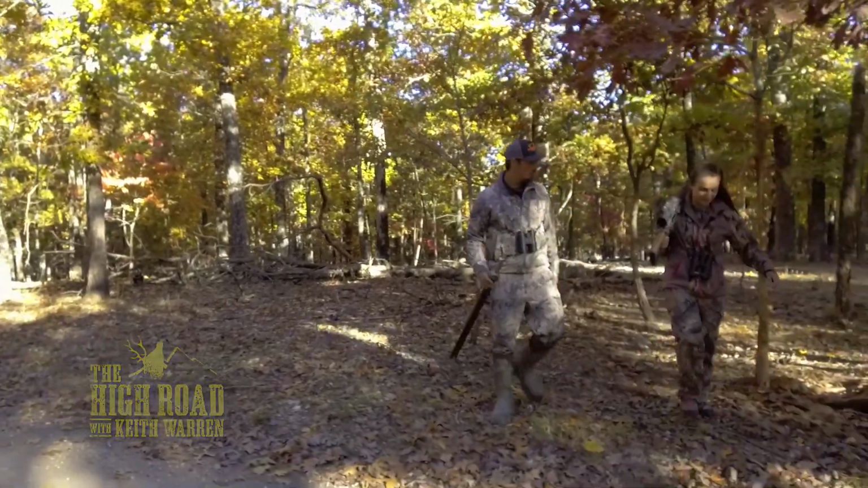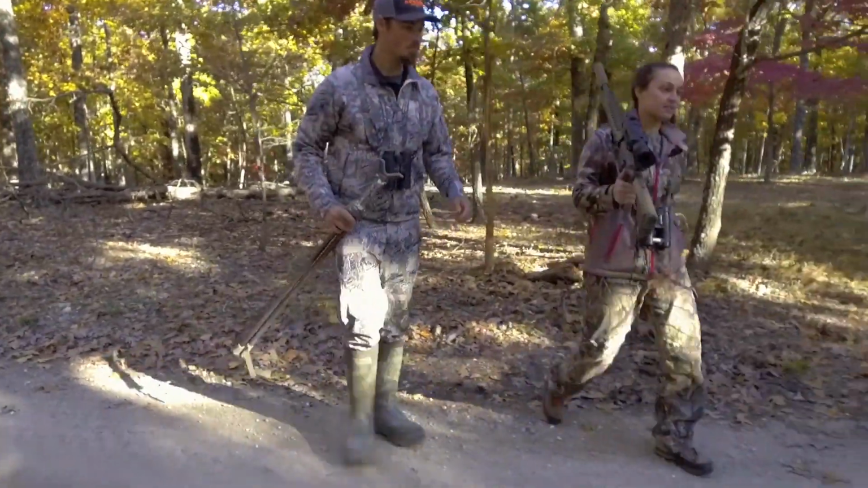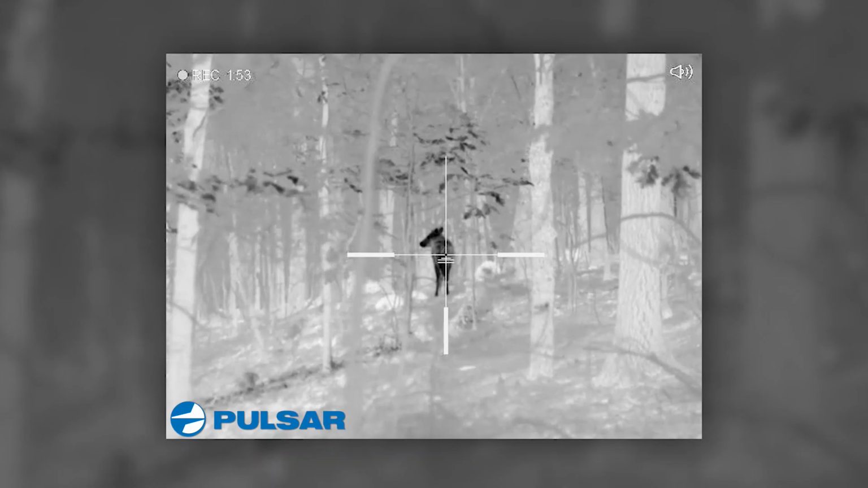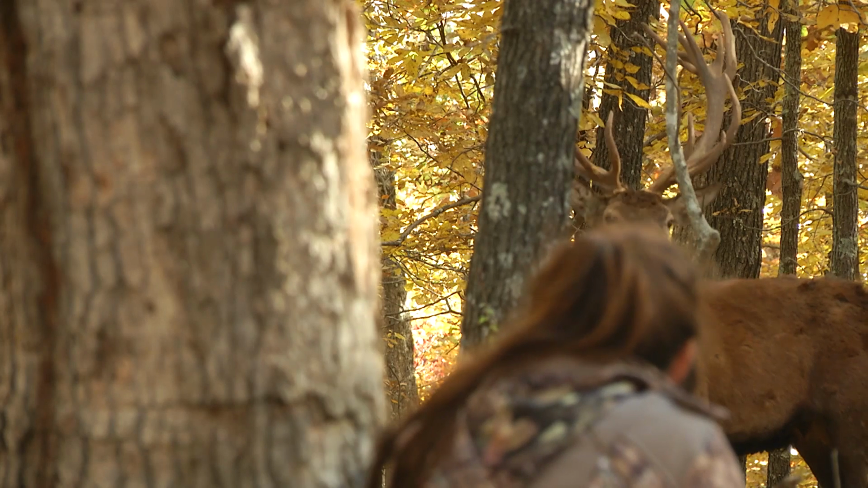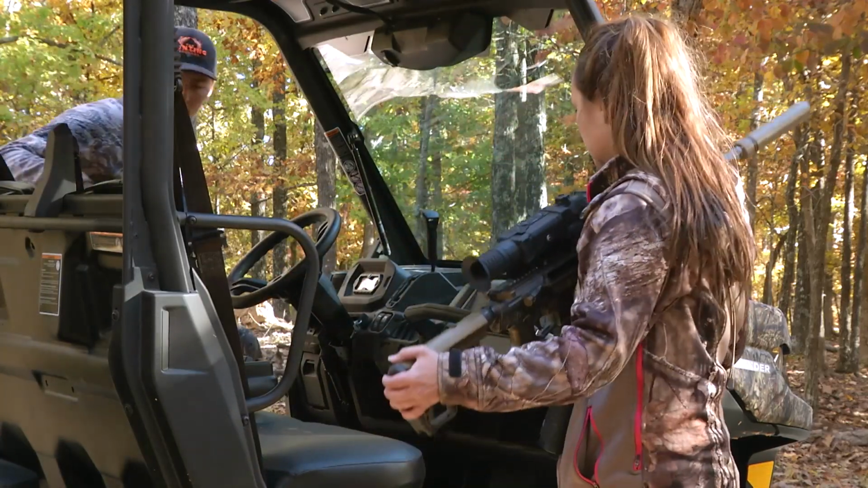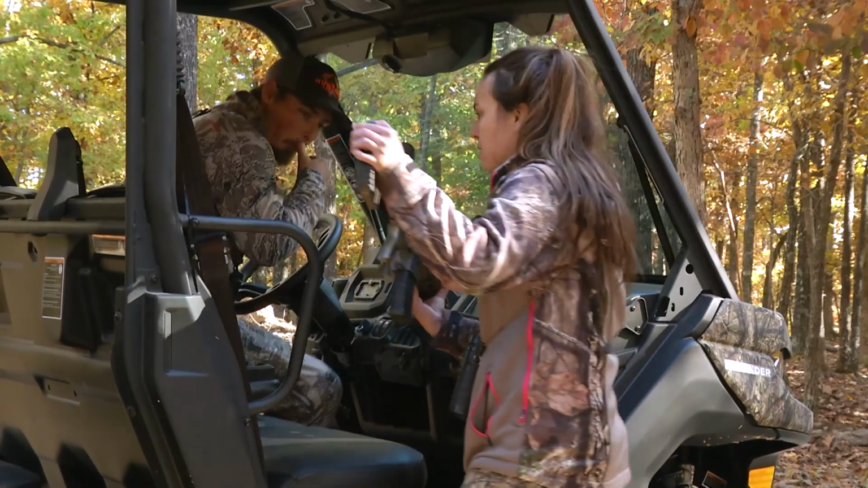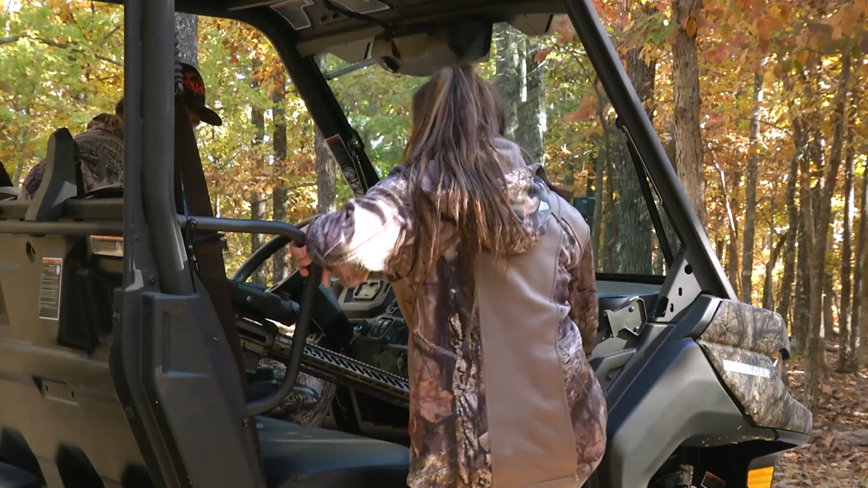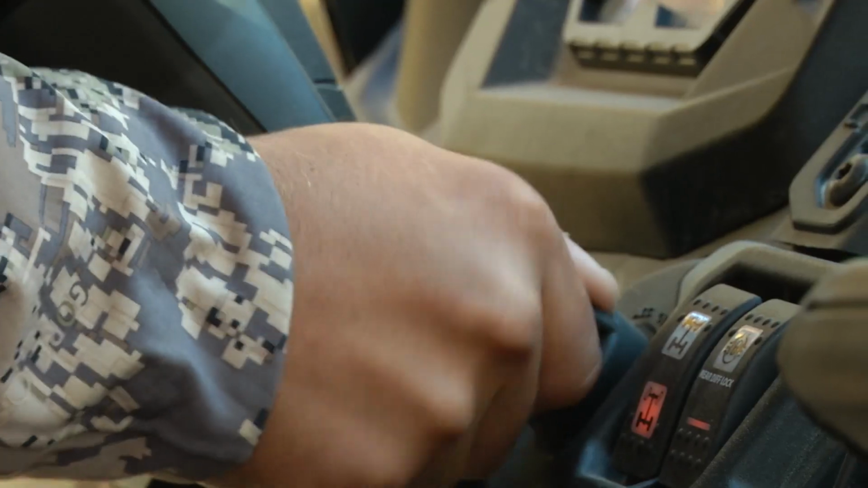That was really awesome. We had such a good morning. I mean, we had a good walk. We saw some nice stags. We saw a really good one and had a close encounter, but he just wasn't the right one. So we're gonna head back into camp, head back out this afternoon, and I'm feeling optimistic. Let's go.